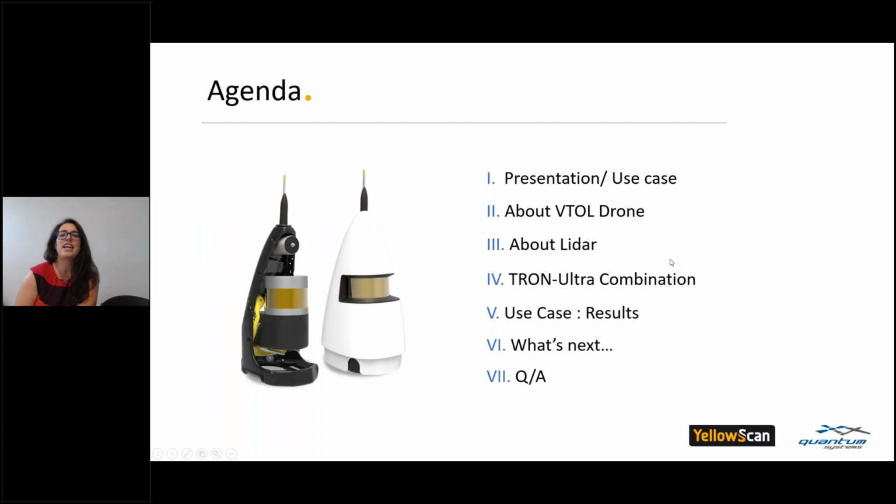So a little heads up on the agenda today. Of course, you will have the presentation of the use case, and at the end you get the result of it. You get a little bit more information about the VTOL drone and of course some LiDAR insights. But now to begin, I will let the mic to our dear friend from Germany, Martin Herrkammer. Thank you, Martin.